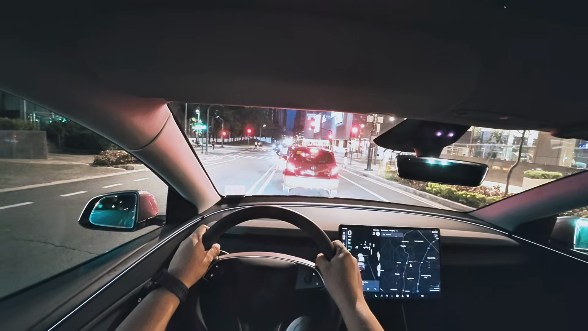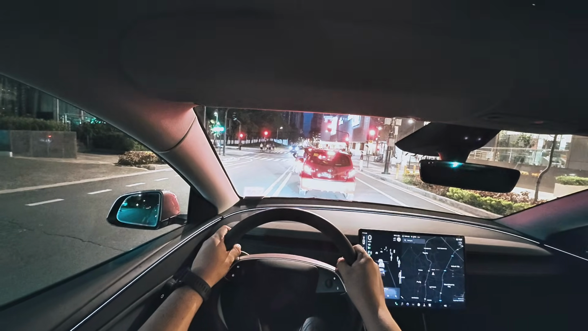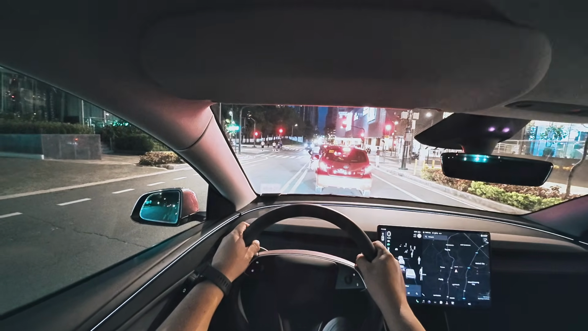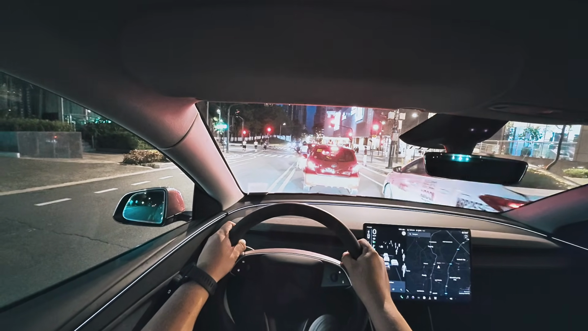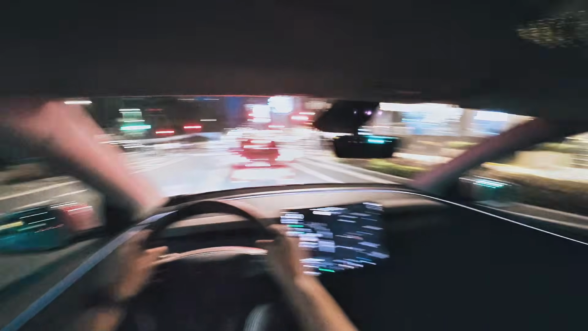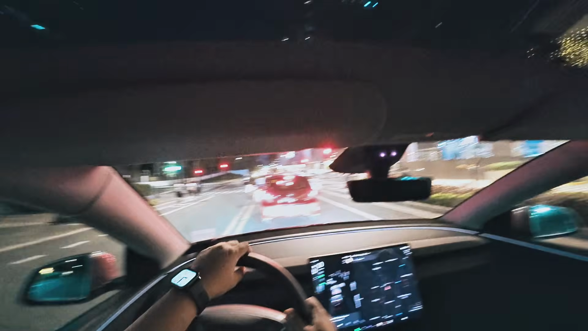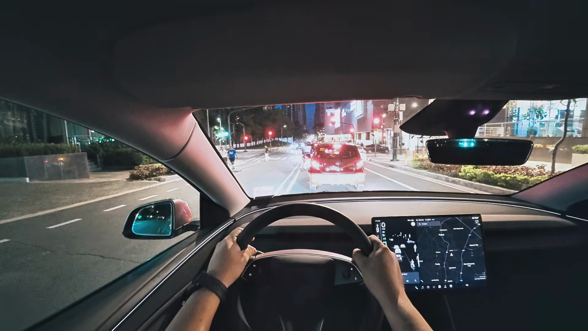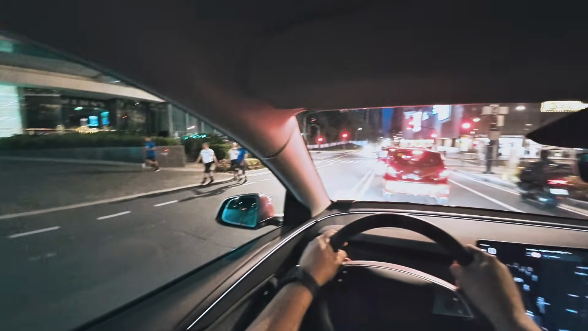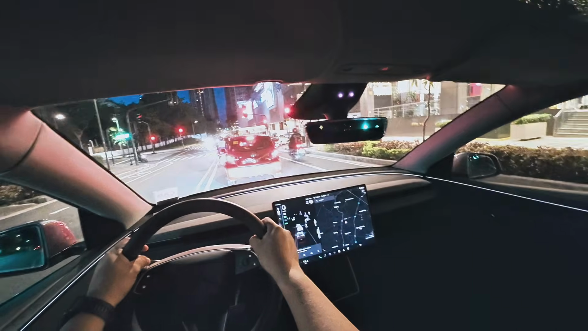Now, of course, I'm not going to say that the Tesla Model Y is a perfect car. It's not. No car is definitely perfect. But if one car definitely comes so damn close to it, I mean, this is probably it. It's quiet. It's fast. You got great visibility all around. Good range. People are looking at it. For some reason, people are looking at the Tesla. Maybe because it's new. Maybe it's different.